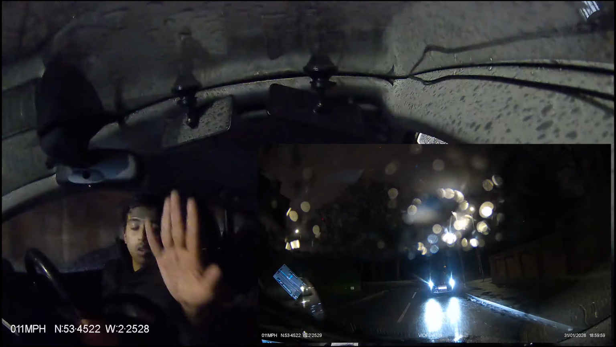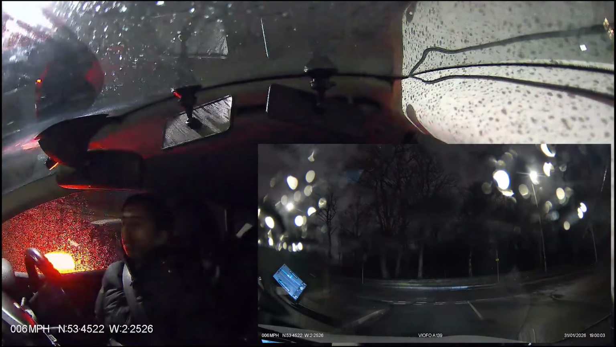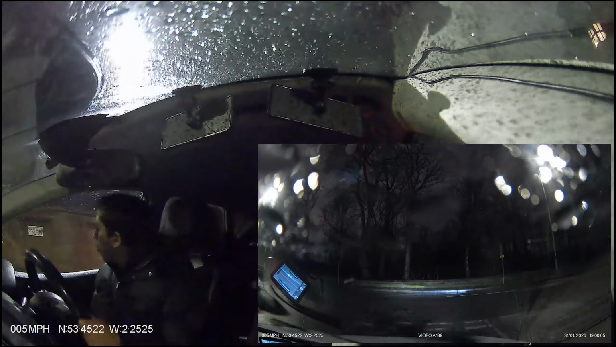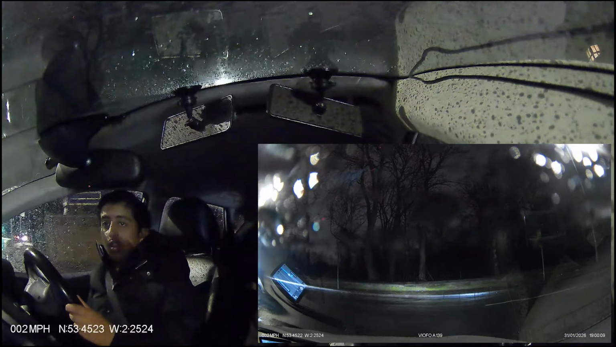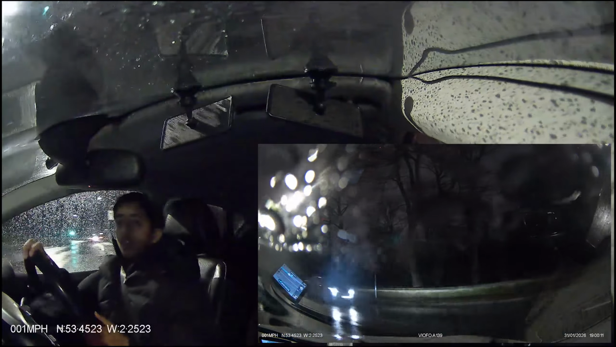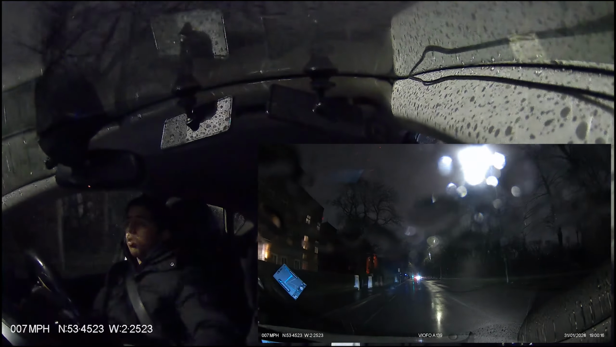Turn left, then turn right. Sharp. Very nice turn. Did not touch the pavement. Well done. Well done.